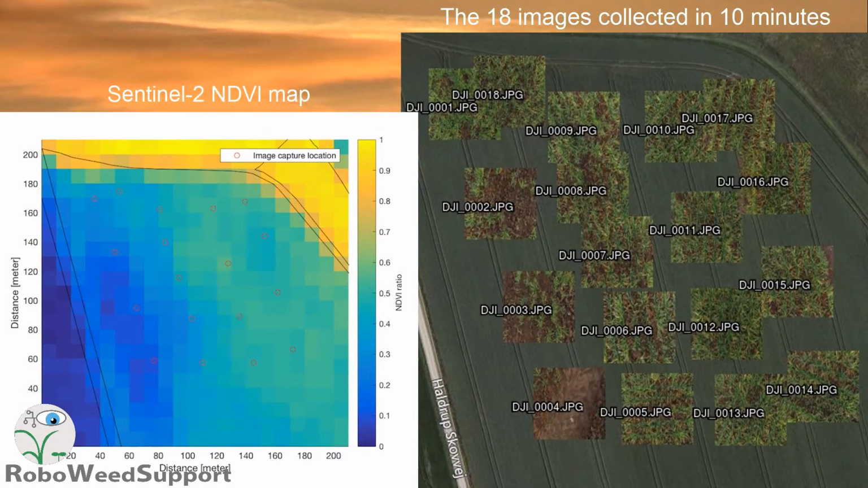Notice it's low density in the lower left corner, and if you compare with NDVI, there's a relation between the density and the NDVI.